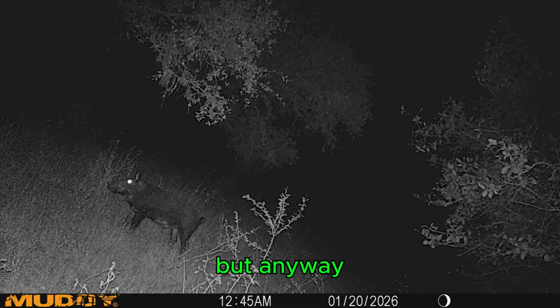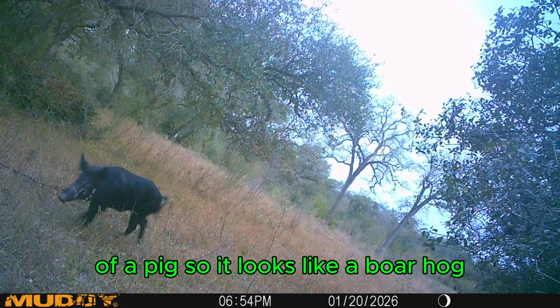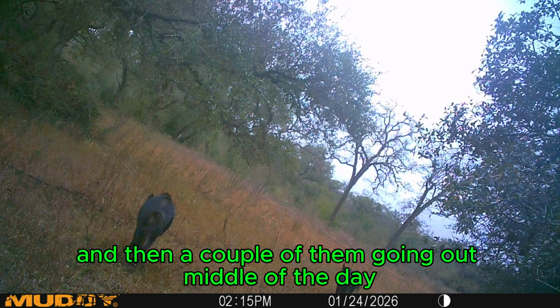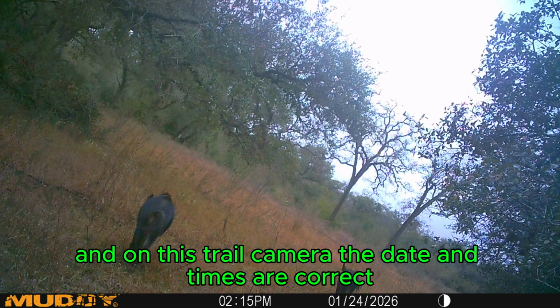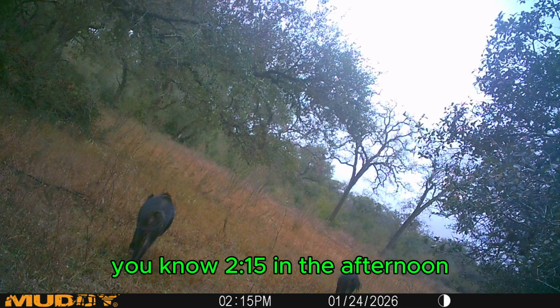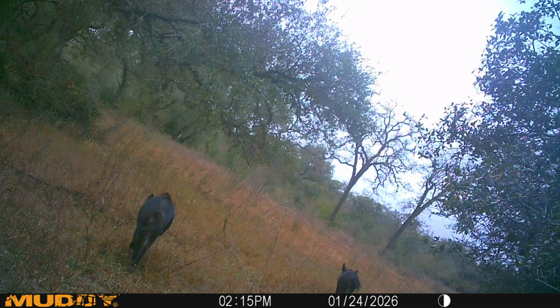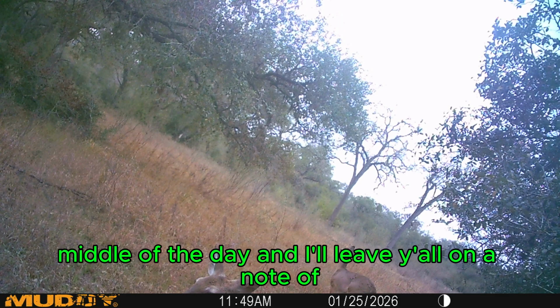But anyway, here's another picture in the daytime of a pig. It looks like a boar hog. And then a couple of them going out in the middle of the day. Look at that, 2:15. And on this trail camera, the date and times are correct. The other one wasn't, but on this one it is. So 2:15 in the afternoon, got a couple of pigs in the middle of the day, out there walking around looking for something to eat. A couple of does there again, middle of the day.